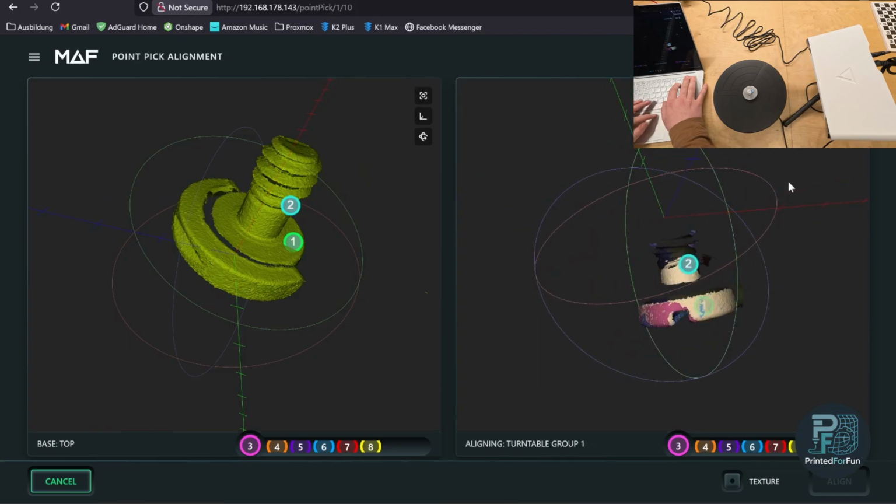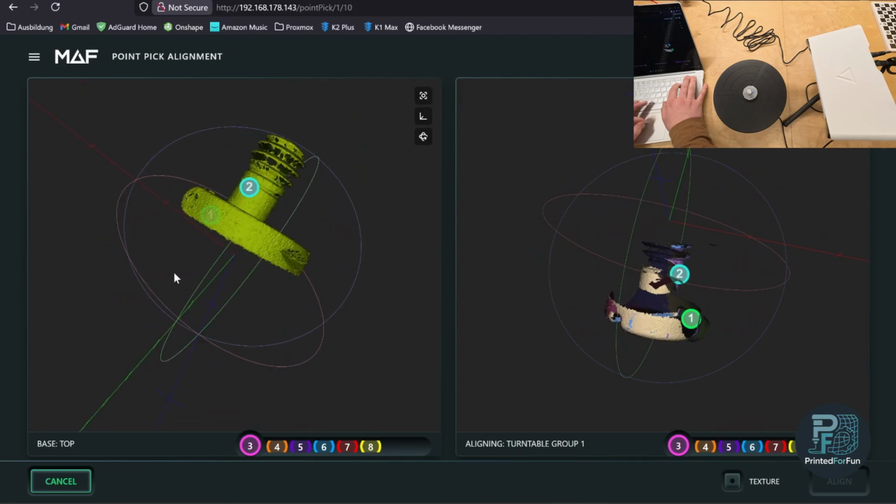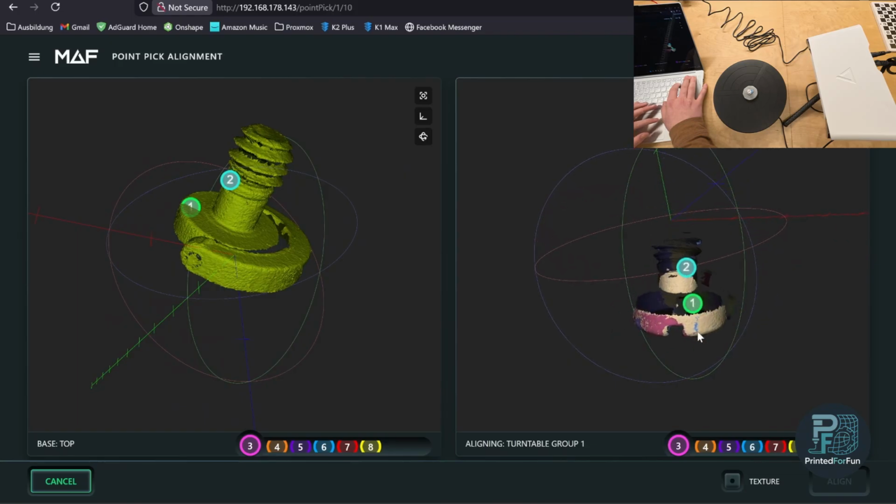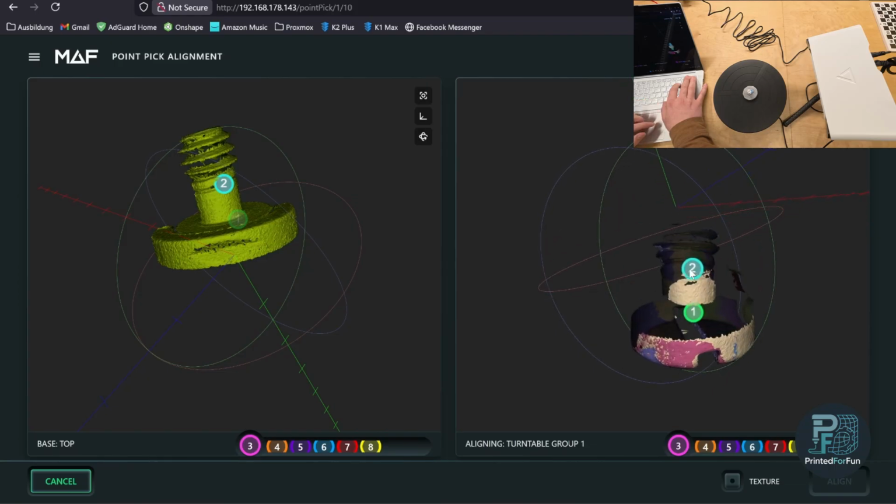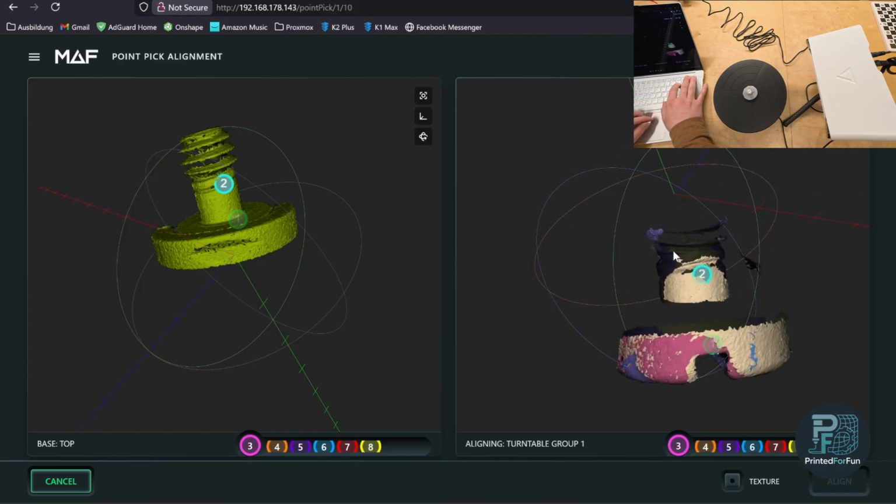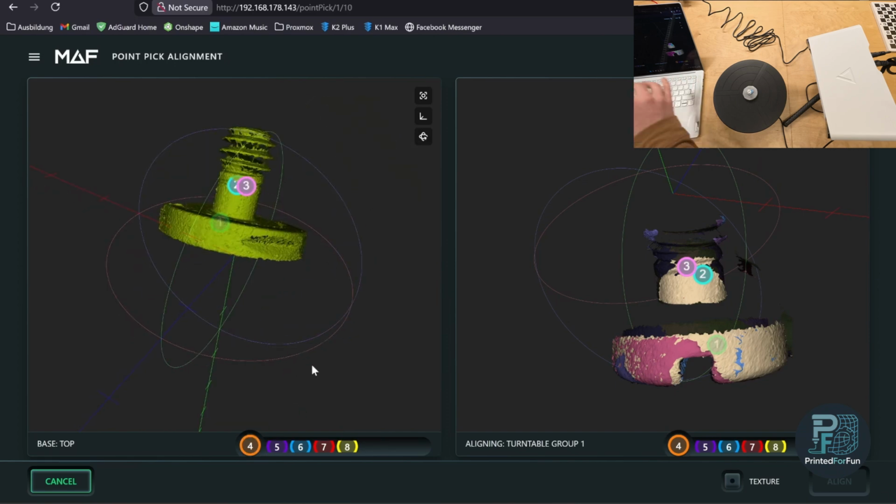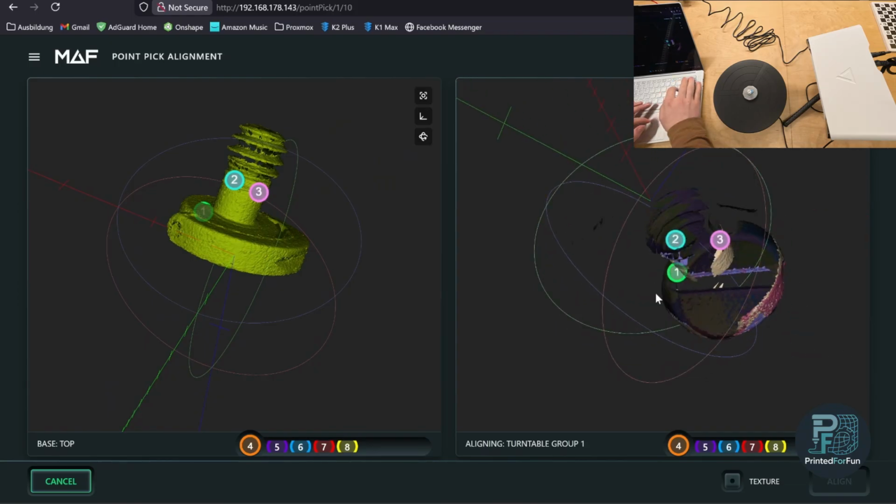Okay, we got 2 common points. Now let's search for the third one. As you can see, without a lot of overlap, it's quite hard, but I know that there must be the icon. And it still wants a third point.